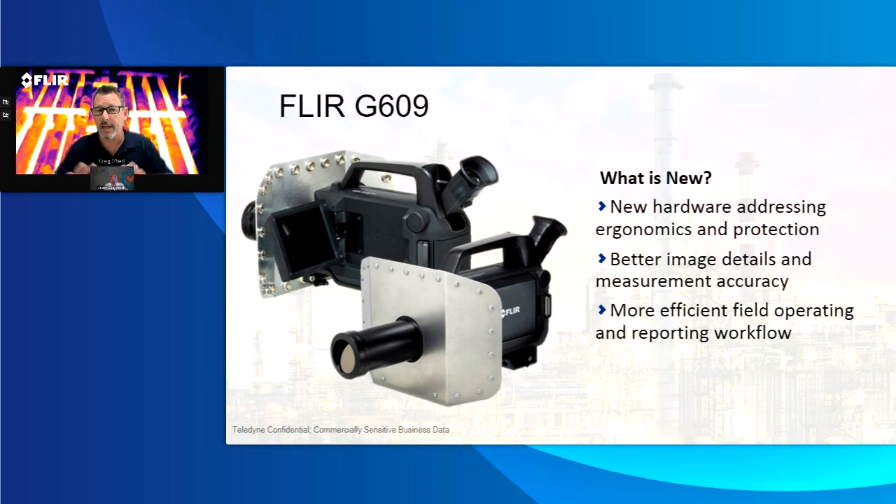With the 609 camera, reality is we visited a lot of users in the various markets that we use this, and a lot of them said, don't change the ergonomics, right? Don't change the hardware too much. We like the way this works. Make it better, make it easier. We did a little bit of ergonomics with the way that the lens extender works, and we'll talk a little bit about that.